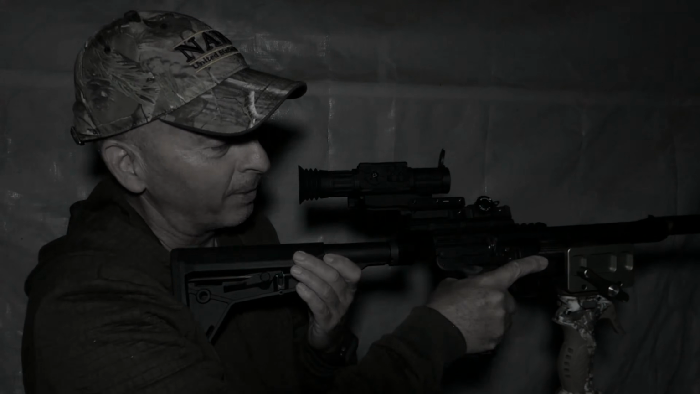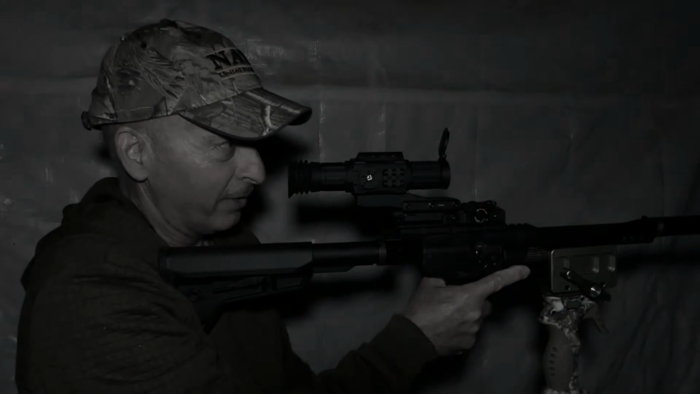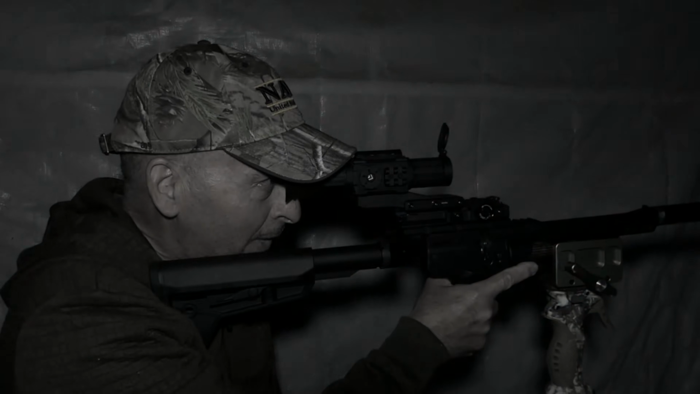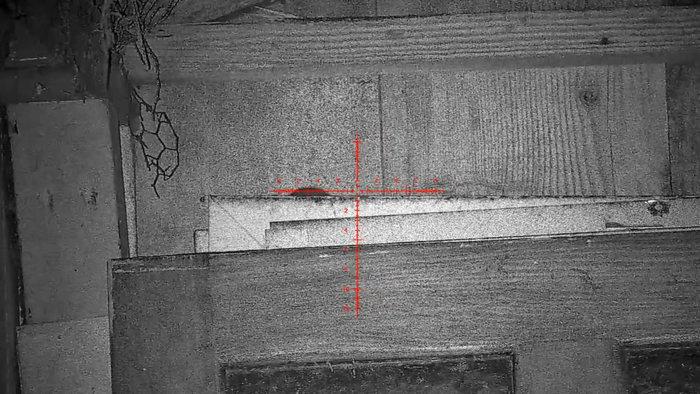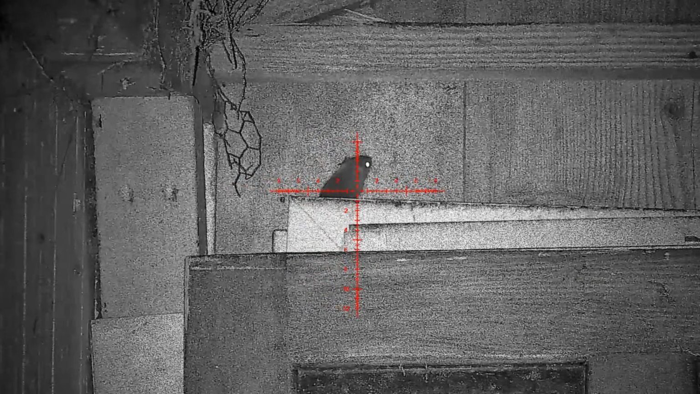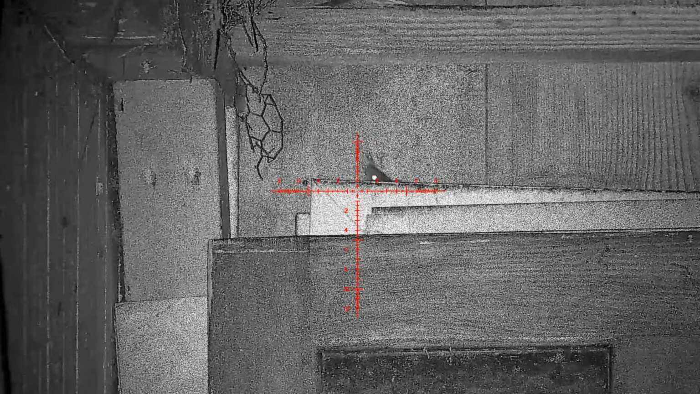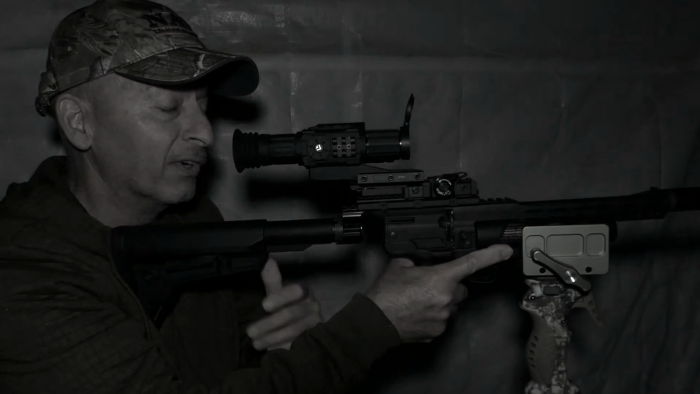So I went and picked up a Weihrauch HW44 second hand. I love it already. Got it zeroed in where I want it, and we're just waiting for some more to come in. So we've only been in here for about a half an hour and we've already taken 3 of them.